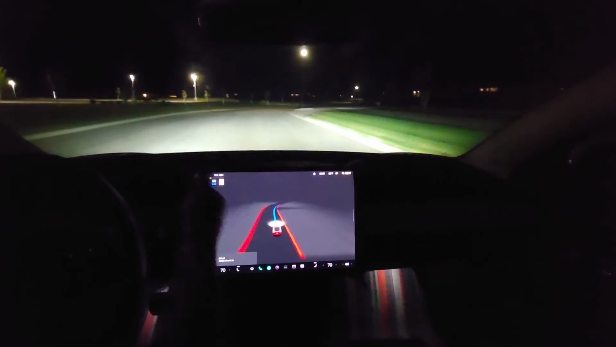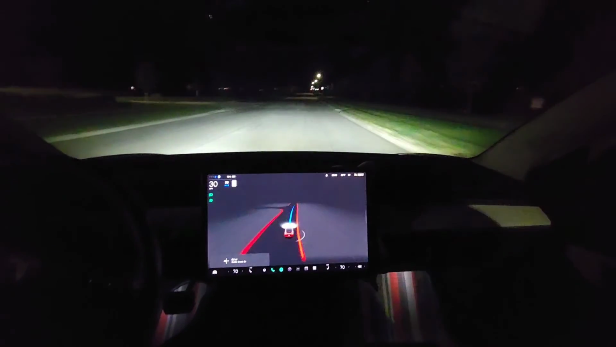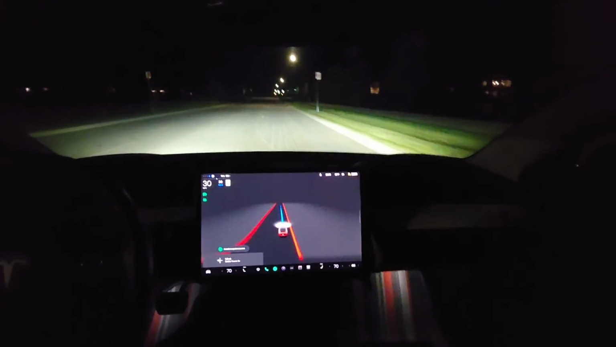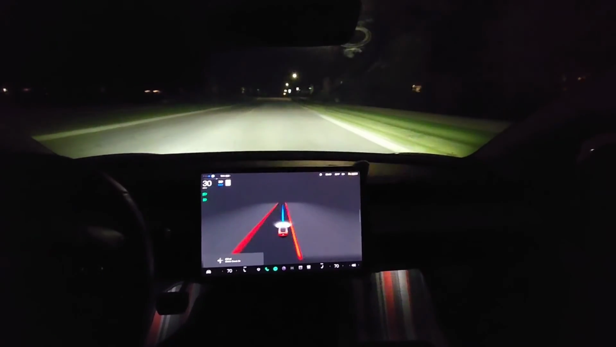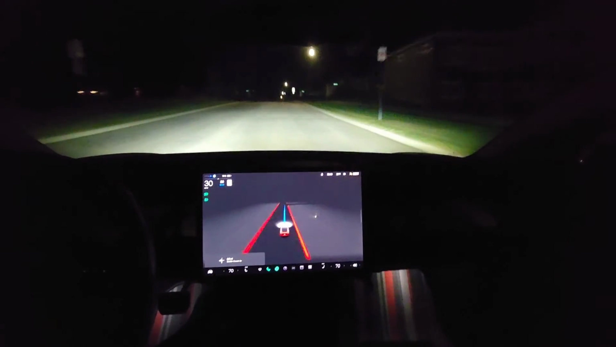And now it's using a turn signal on a straight road, so I don't know what it's doing there. It just must have enough curve to it. I'll report that too. So there it is. It worked pretty well. So no issues.